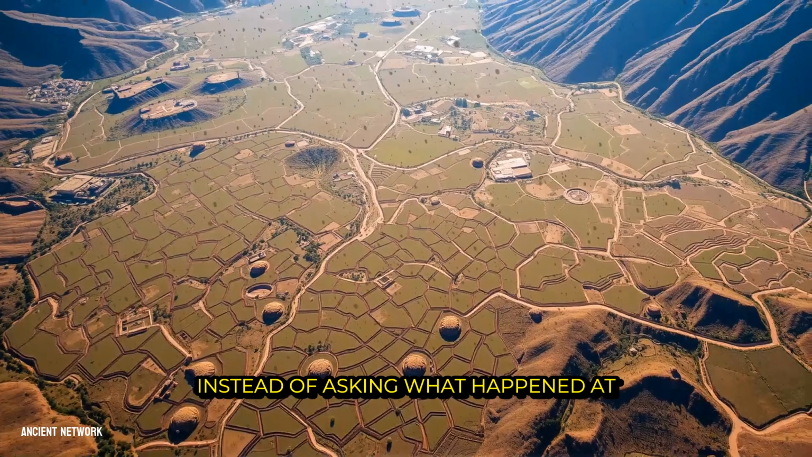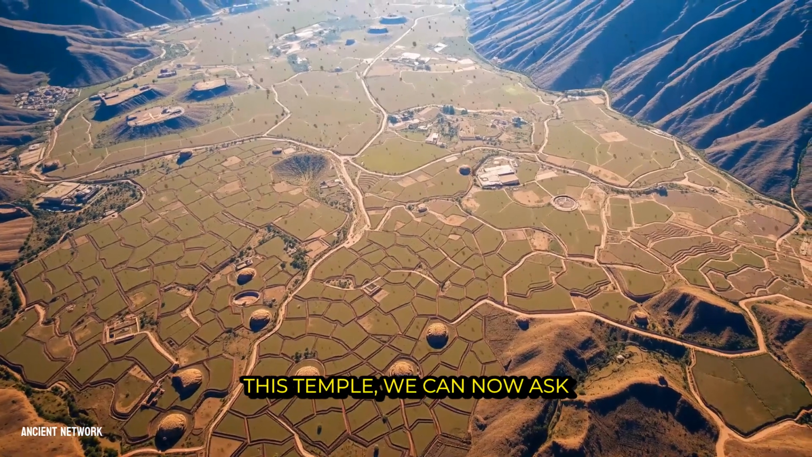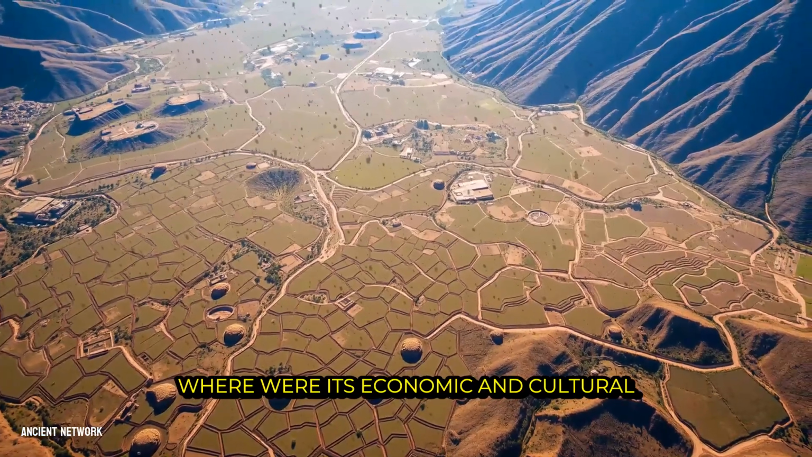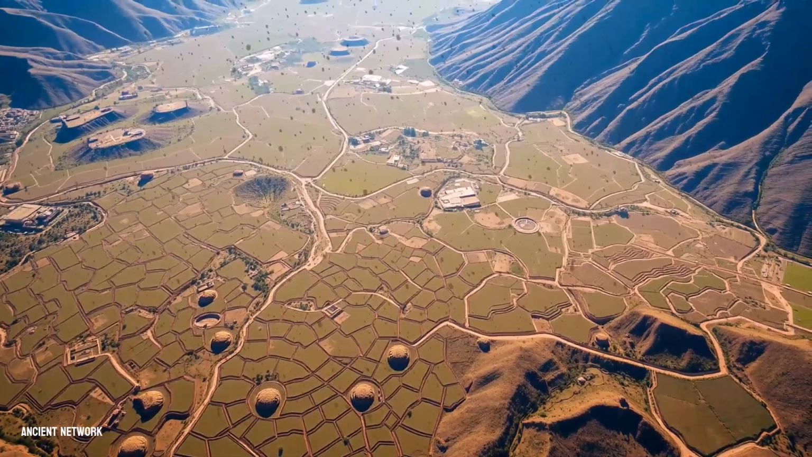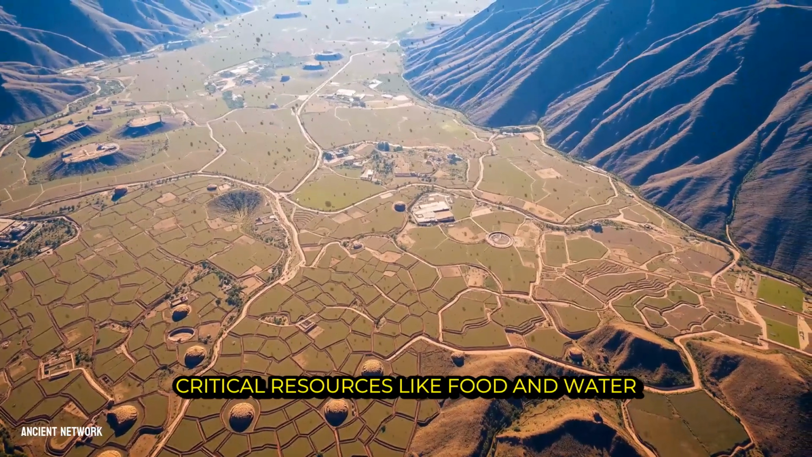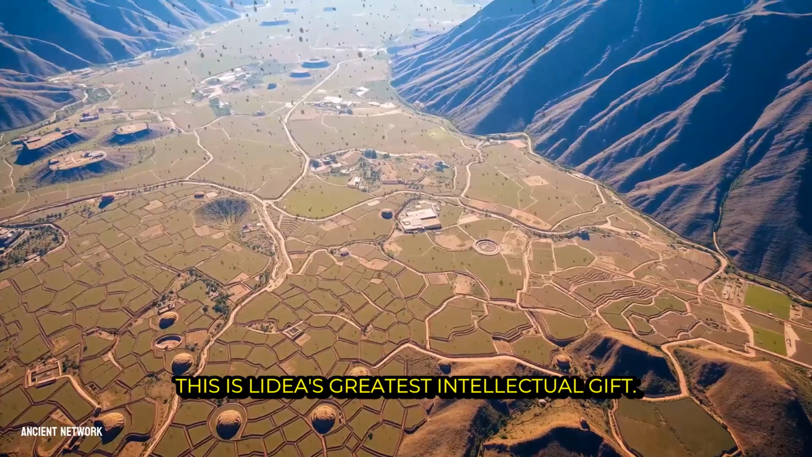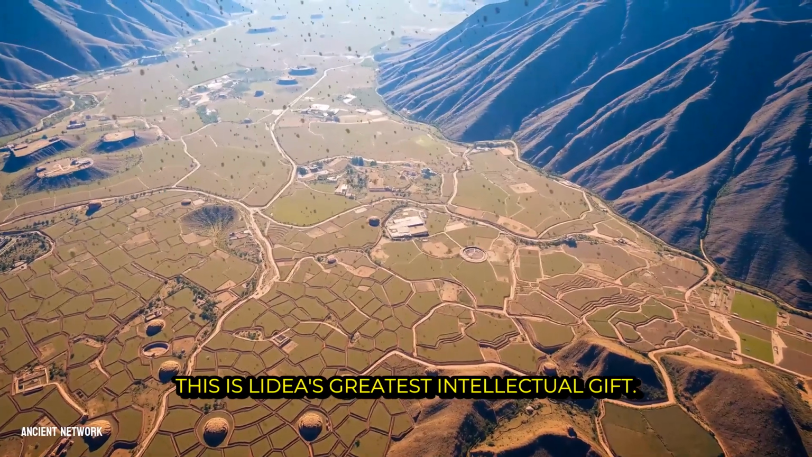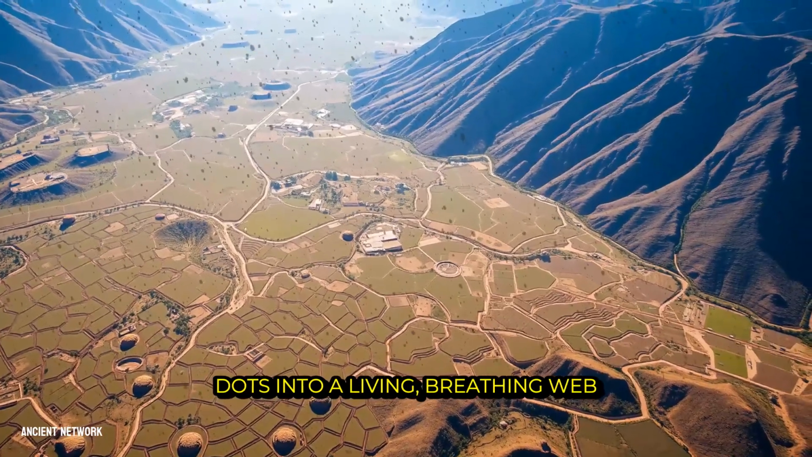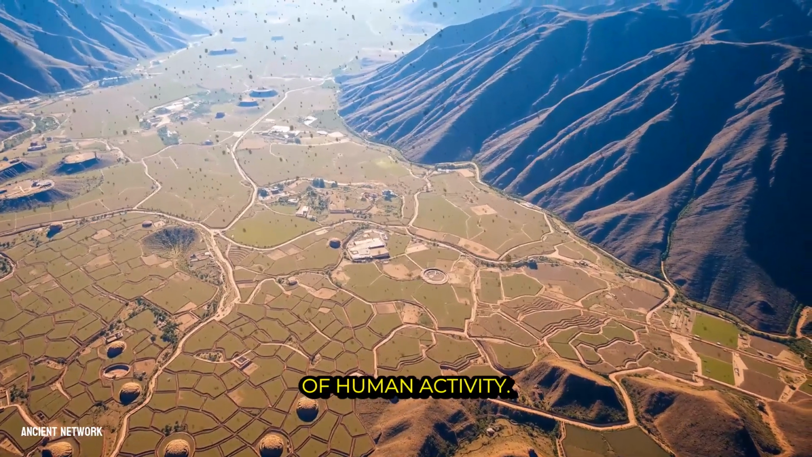Instead of asking what happened at this temple, we can now ask, how was this entire society organized? Where were its economic and cultural boundaries? How did it manage its most critical resources like food and water across generations? This is LiDAR's greatest intellectual gift. It turns a collection of fascinating dots into a living, breathing web of human activity.